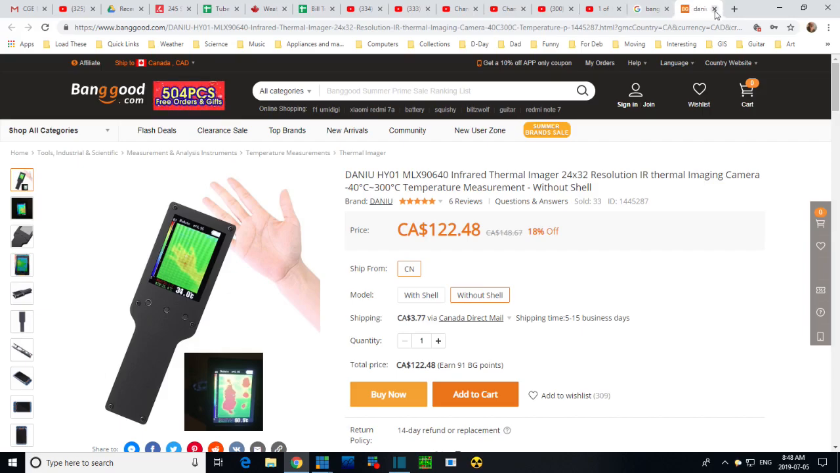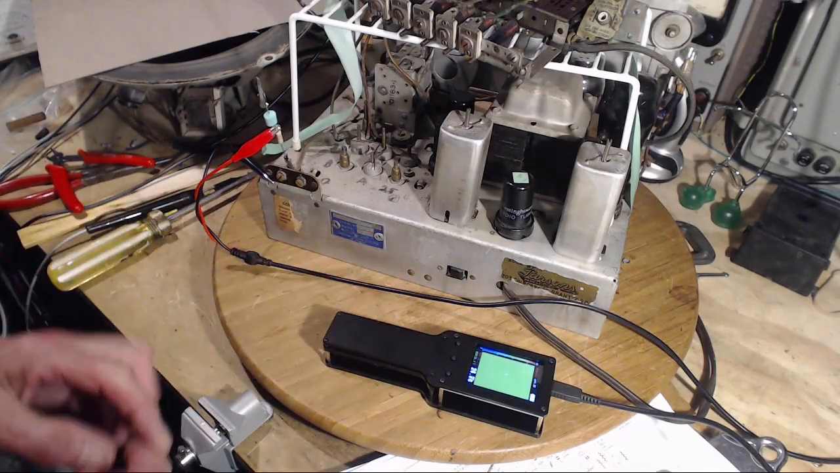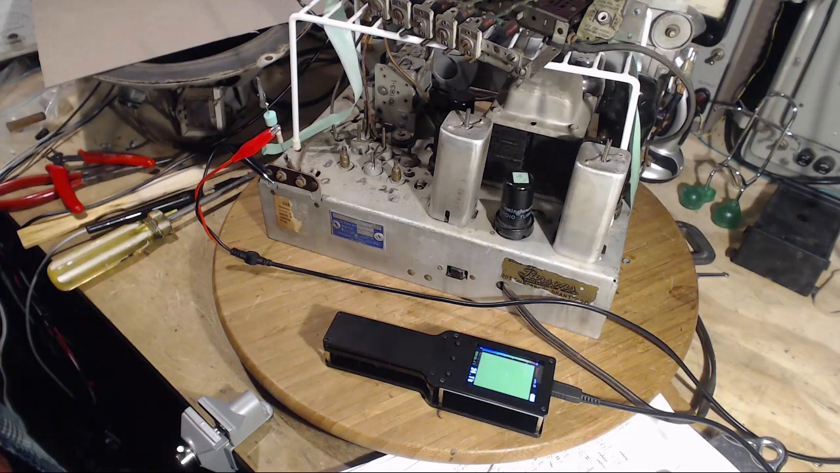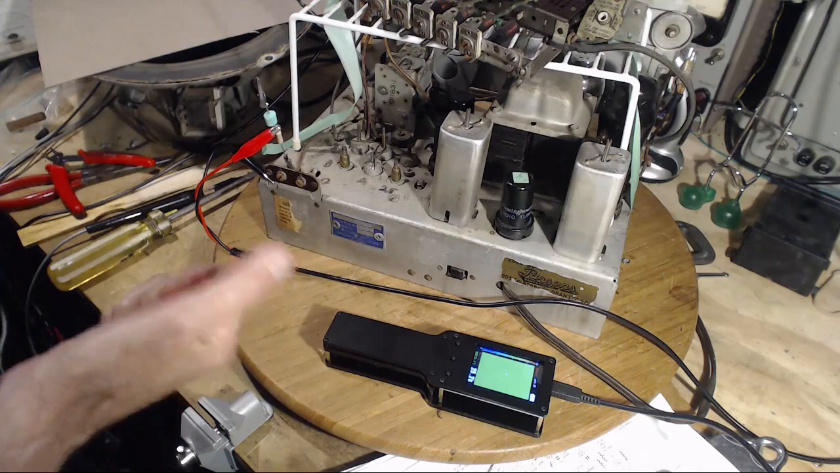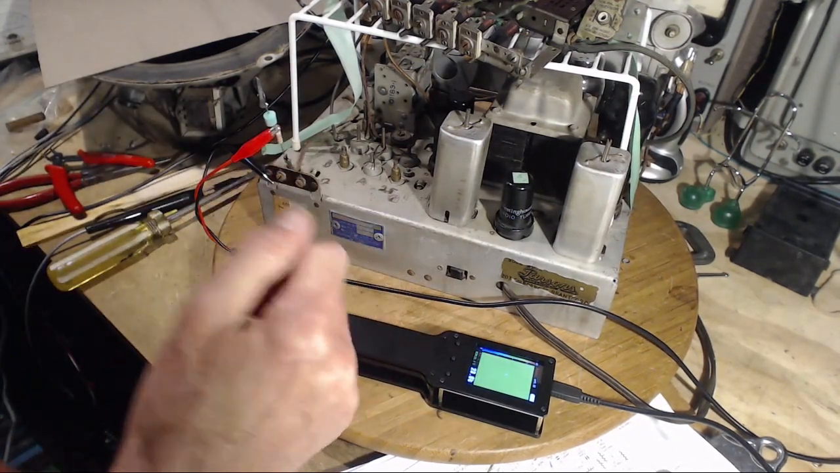Anyway, that's enough of that. I don't want to go on at length about it. I just know you're going to be interested in this guy, because wow, the potential is great. So I should flip this back up and take a look at that resistor, and I think we should really replace it with a higher wattage resistor, because at that temperature, okay, here's the rules on temperature.